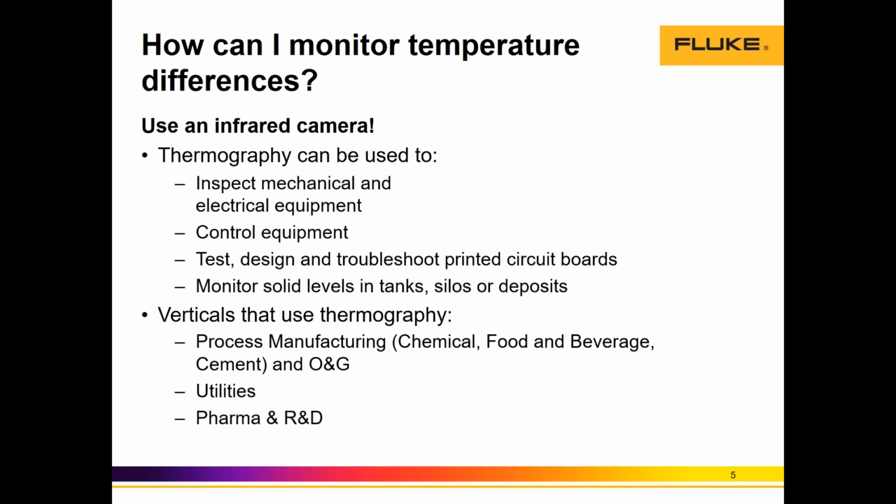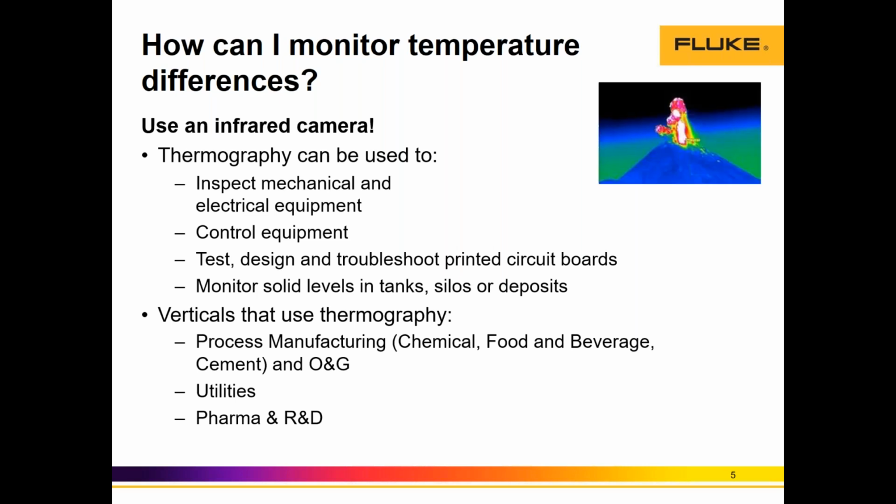Other verticals such as pharma and R&D, we have seen cases of using thermal imaging for QA and bottling, seal integrity, or packaging phases in pharmaceutical companies, right? Also, I think I mentioned before, in research and development in semiconductors and electronics, thermal cameras are used for quality assurance. And so on, right? We might find thermography in more verticals, right? We can find it in academic electronic research. We can find it in